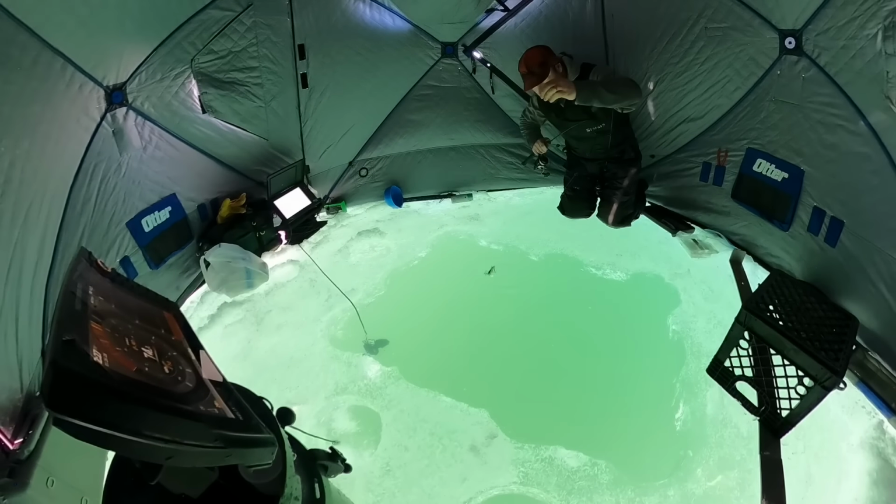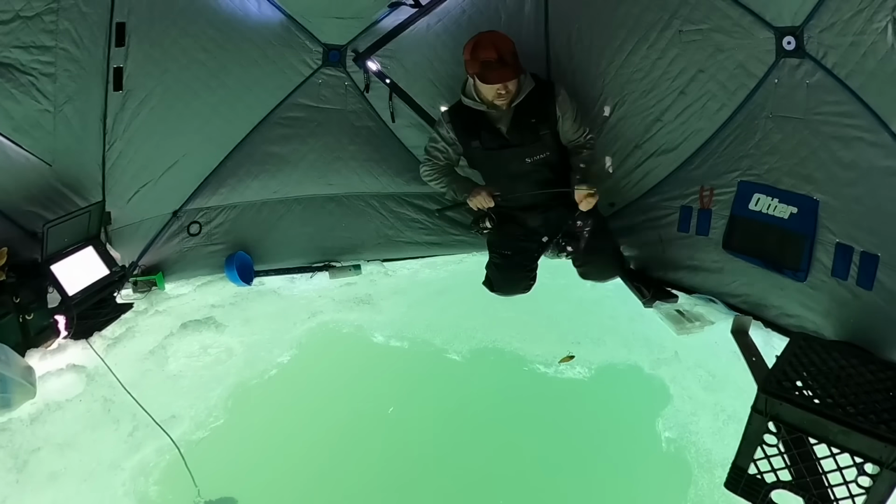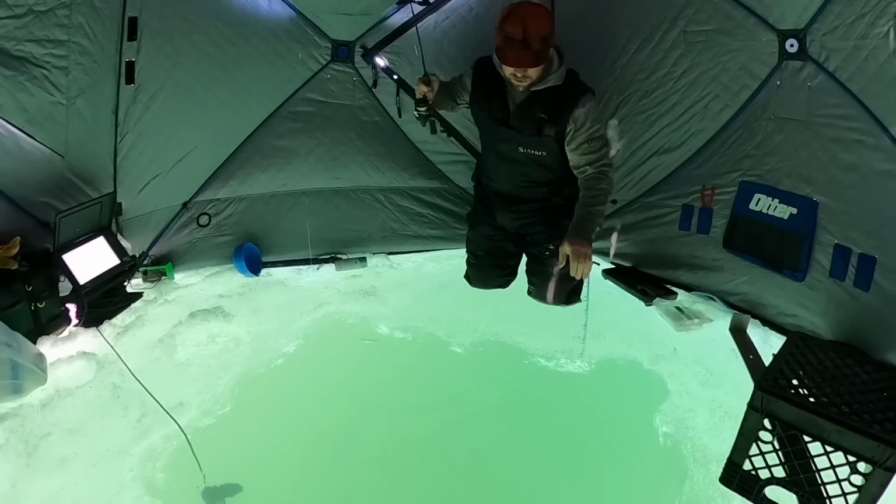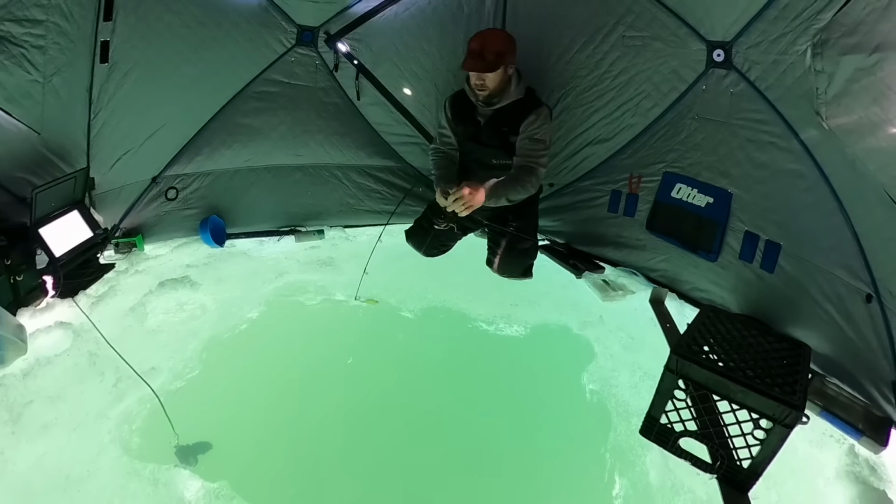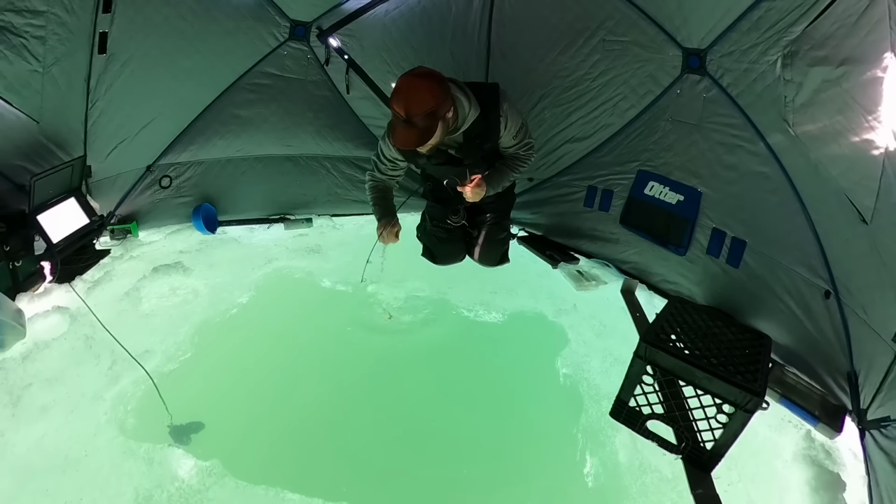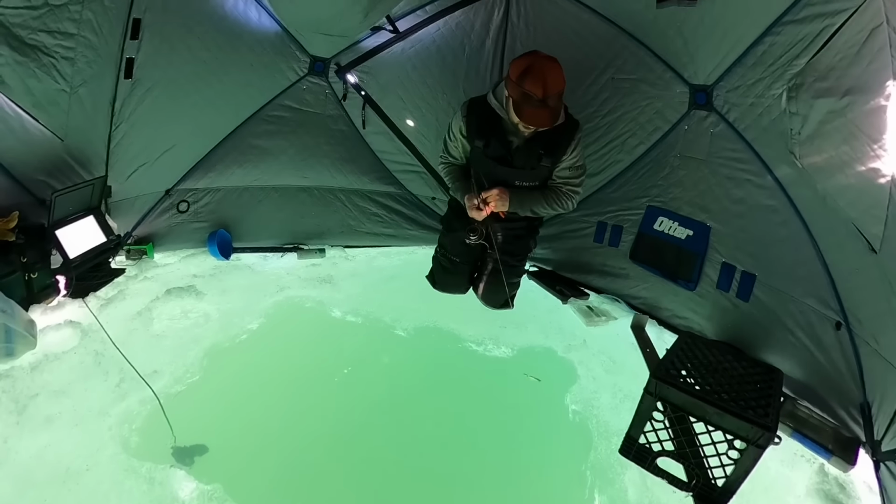There's the occasional negative of fishing 2 lines. Oh my gosh, talk about a cluster. Okay. This is what I'm gonna do here. My goodness.